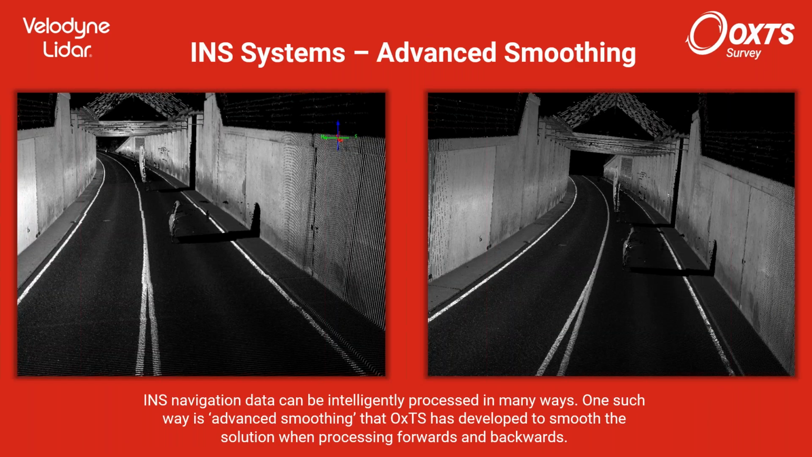Here is another example. So you can see this is our advanced smoothing algorithm. This is essentially, you can see left to right, removing these jumps in the data.